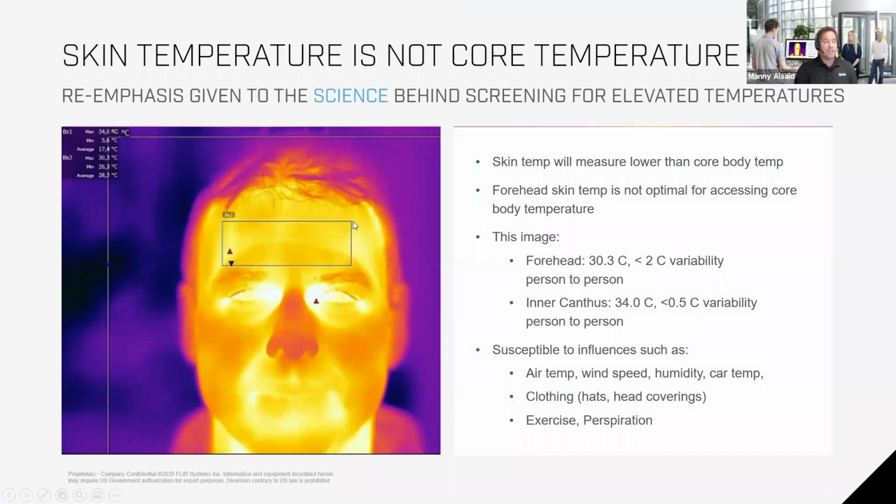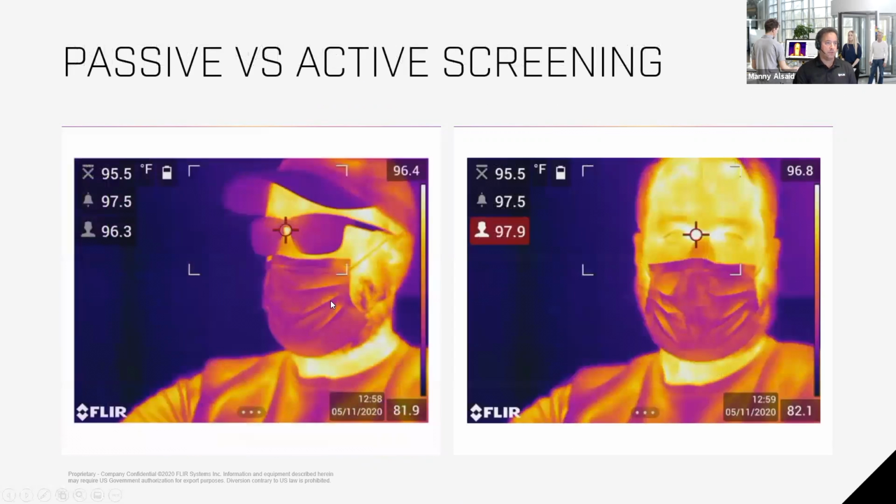The problem with skin temperature, as you might see out in the marketplace being offered as a solution, is skin can have a lot of variations and errors. If you look at this picture, for example, we see the inner canthus, or the inner eye, measures at 34 degrees, where the actual forehead temperature is at 30 degrees. There's a 4-degree delta between these 2 areas. That is quite a difference when you're trying to detect elevated body temperatures or skin temperature.